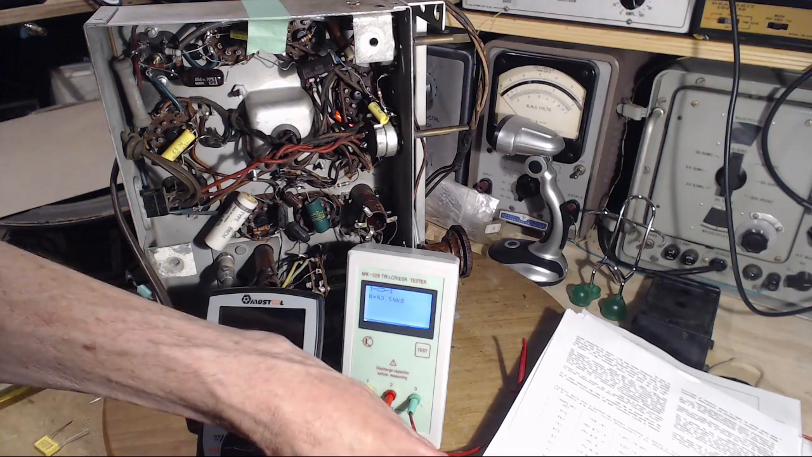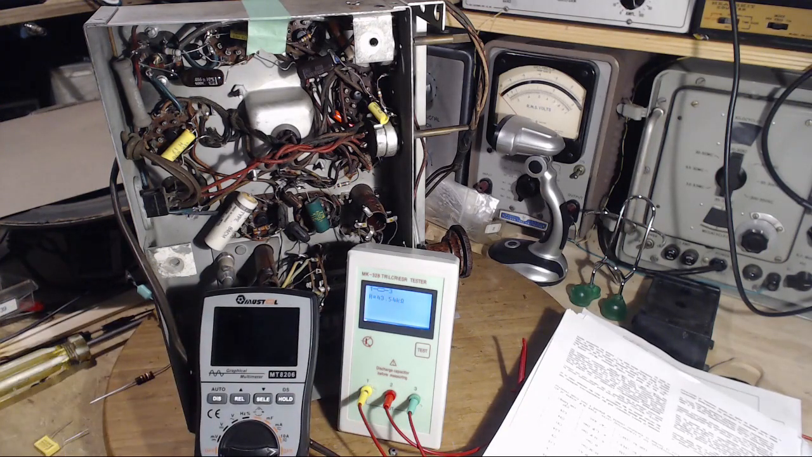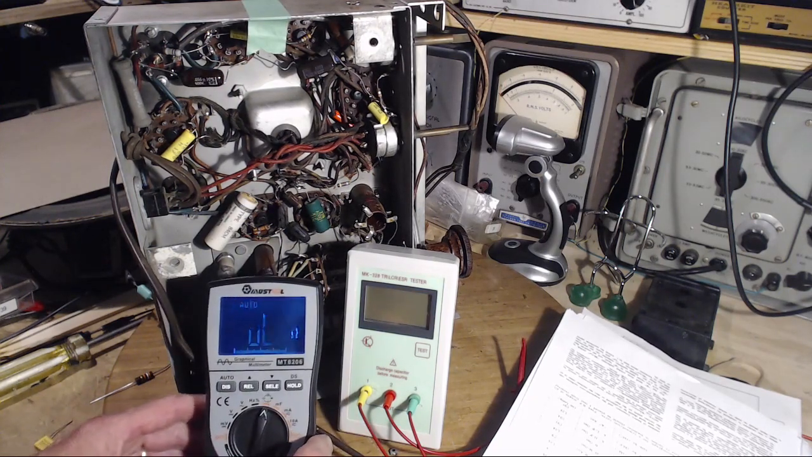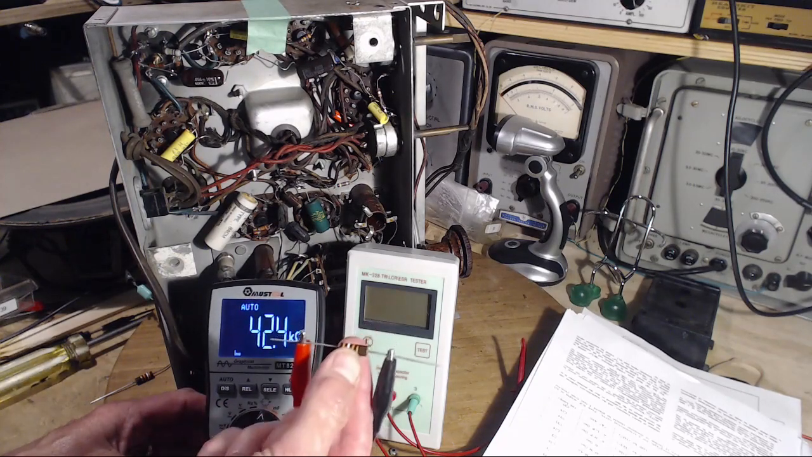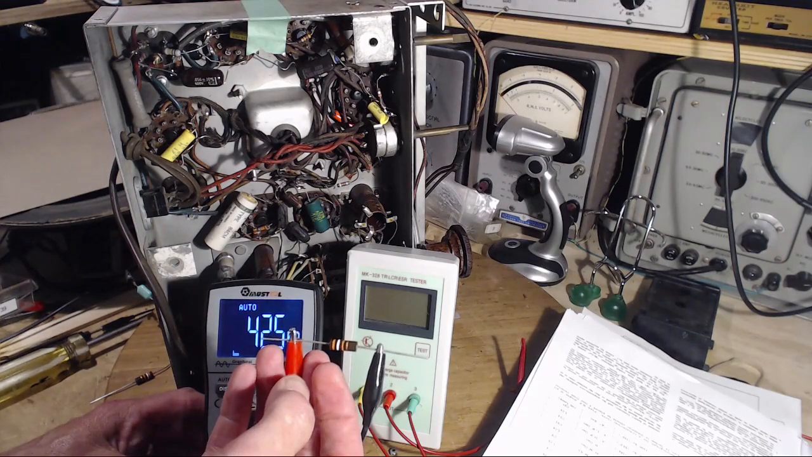As I've said before, the problem with these meters is they give you numbers. It's up to you to figure out if the numbers mean anything. 42. Well, isn't it interesting? Every one of these has gone to the same place. 42 from, I'm sure this is 39.